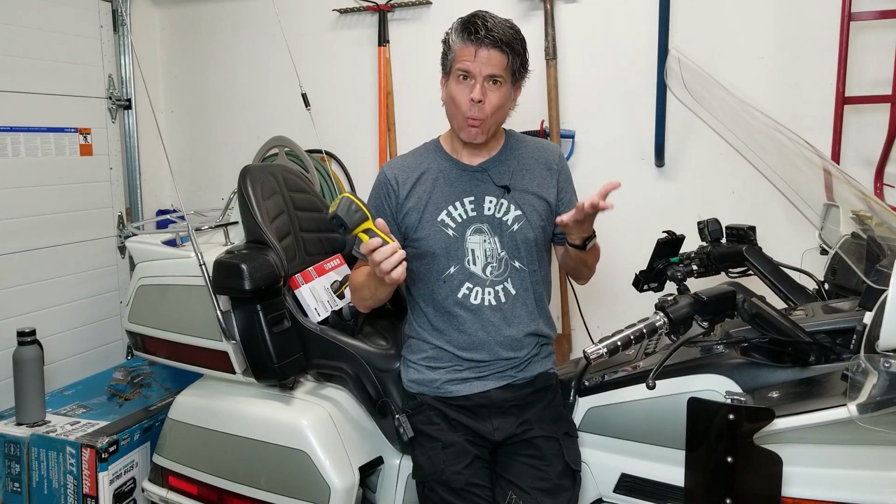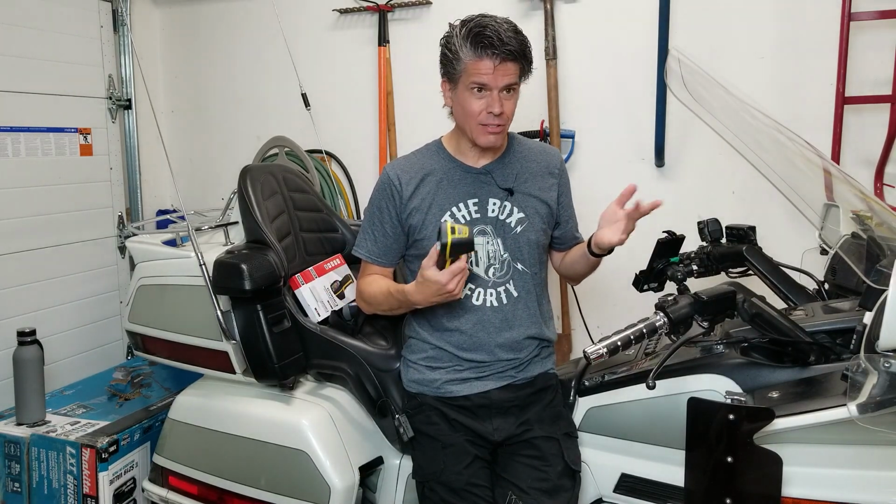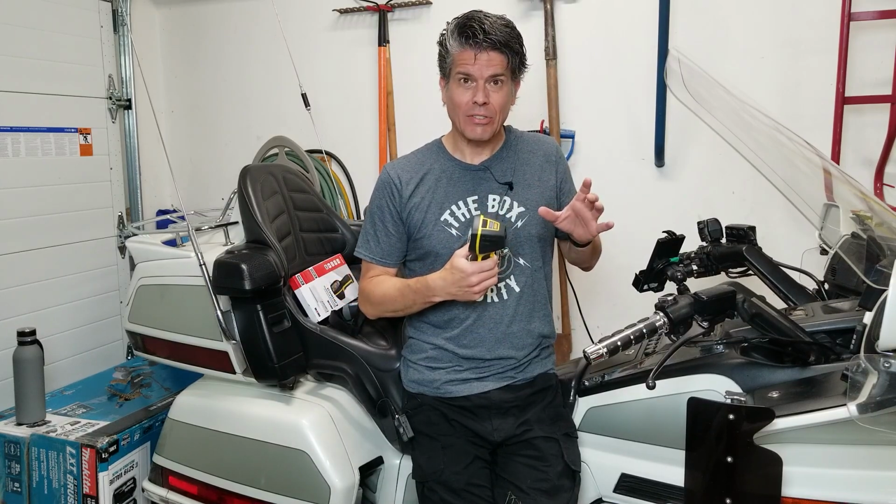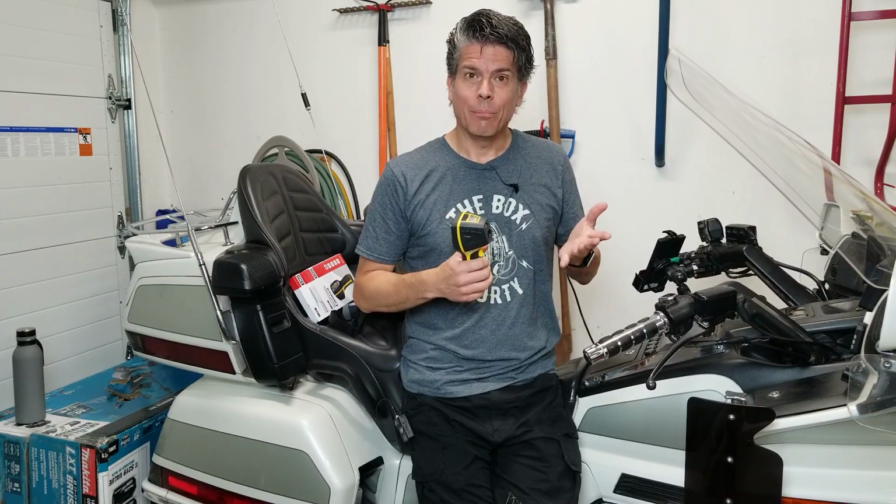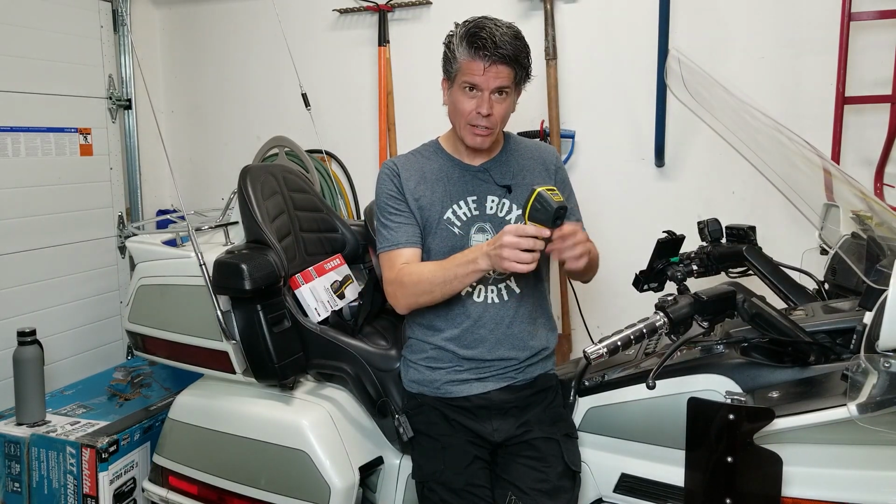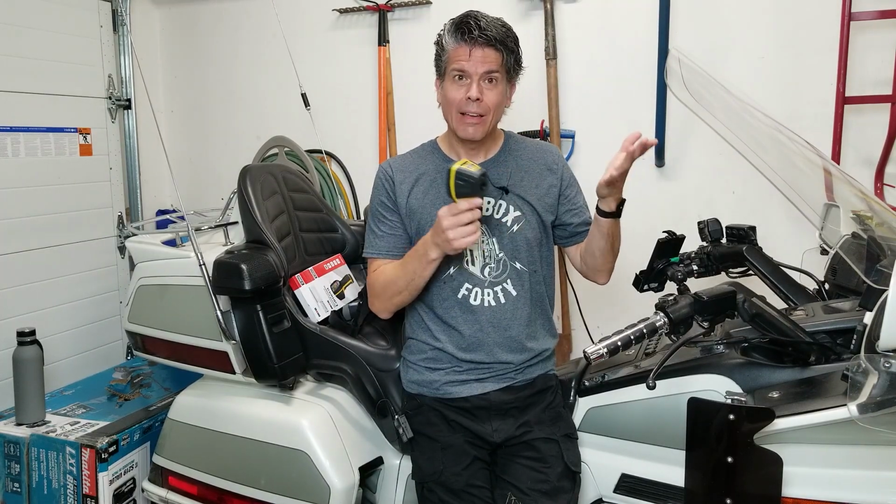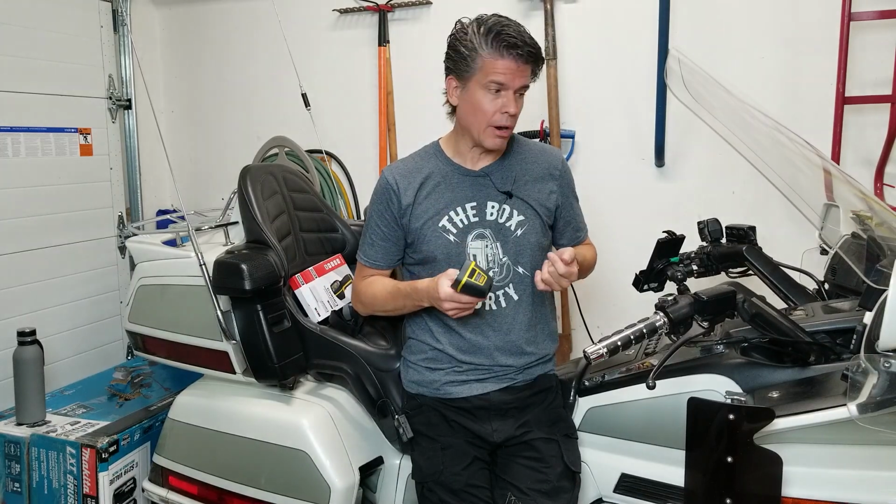So who and what is this good for? Well, obviously a mechanic, if you need to find hot things, if you've got problems with hot spots in terms of exhaust, plugs, maybe you want to see you've got a problem with cooling. You could point this at your radiator. If you see only half the radiator is hot and the other half is cool, then you know you've got a problem with your radiator. Maybe it's blocked, maybe you've got air in there.